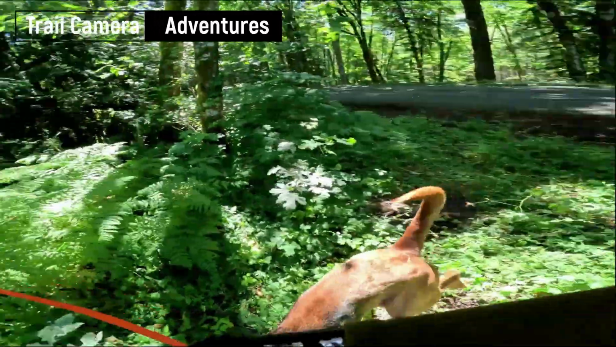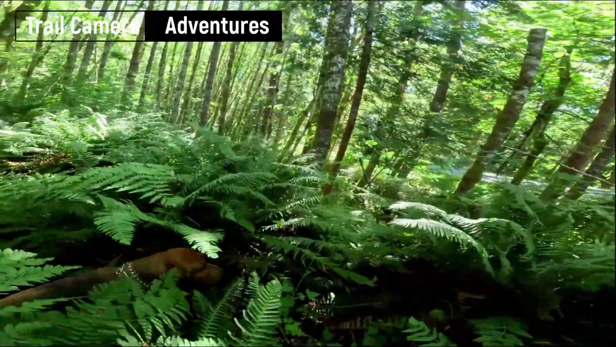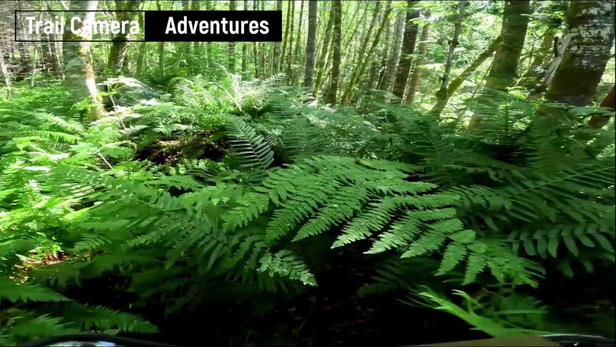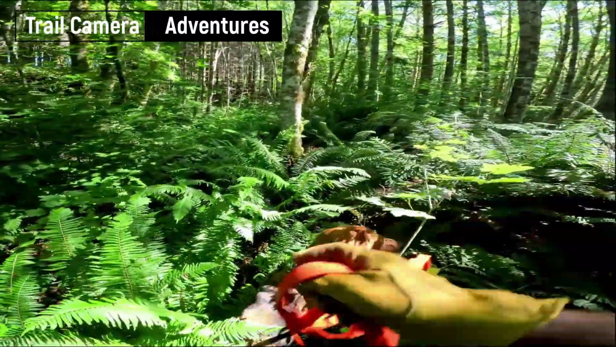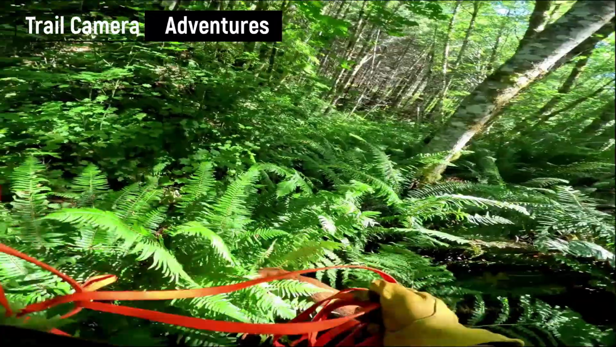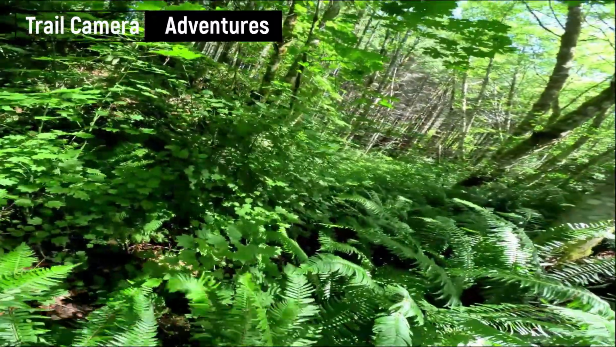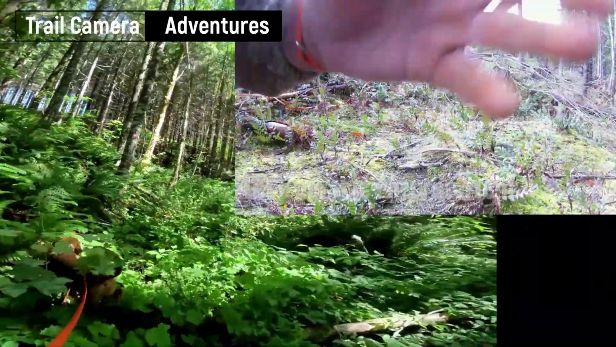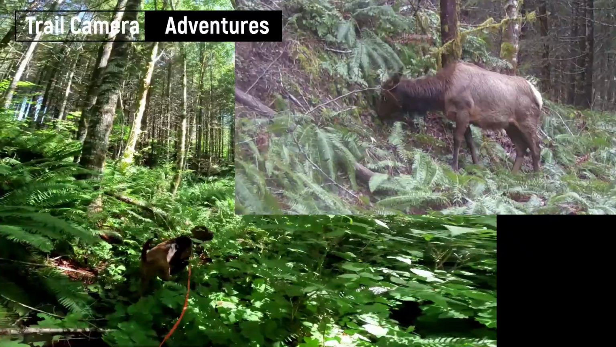Yeah, it looks like a deer got hit there. Boy, this has gotten thick in here. Come on. Ah, now it's starting to open up a little bit. There we go.